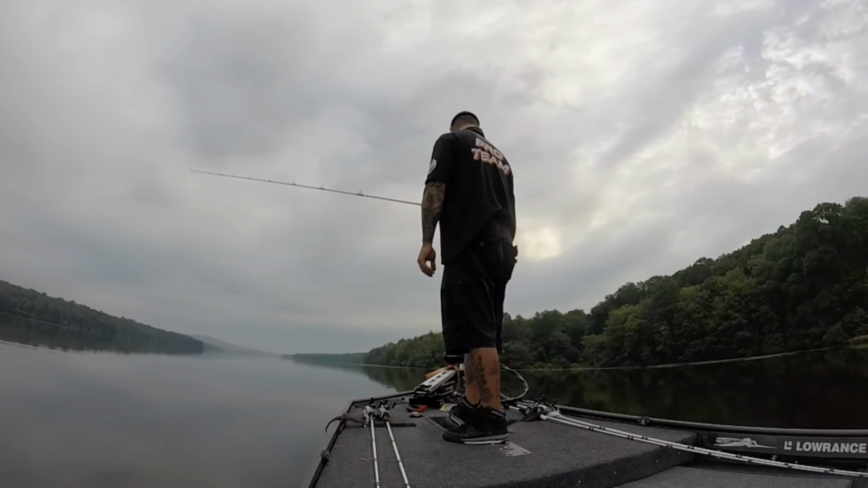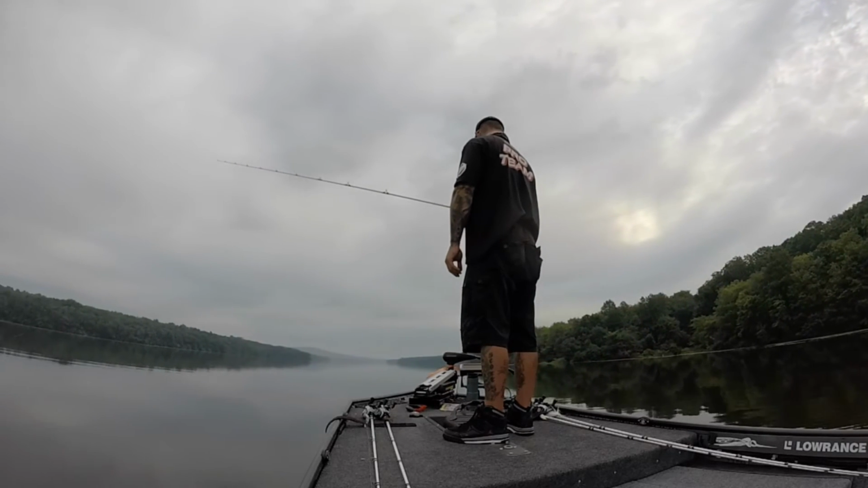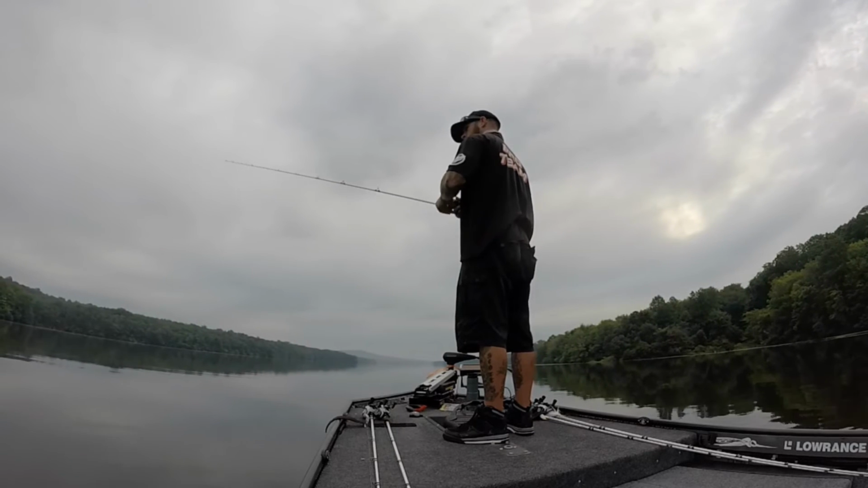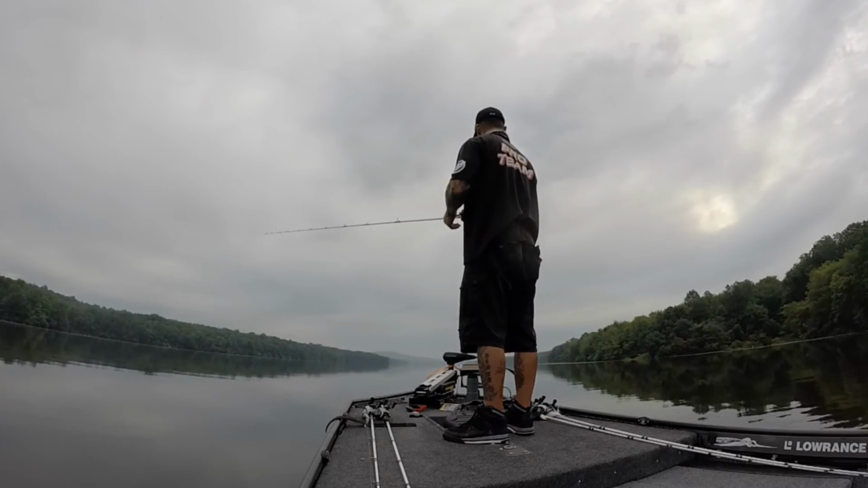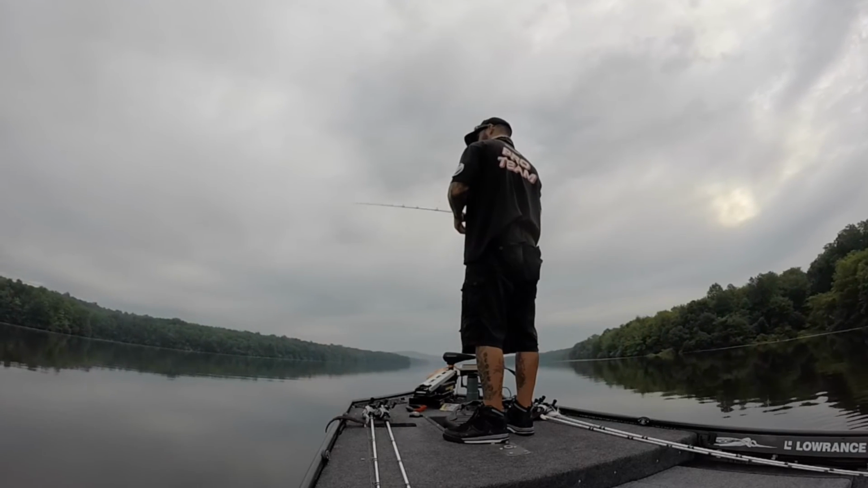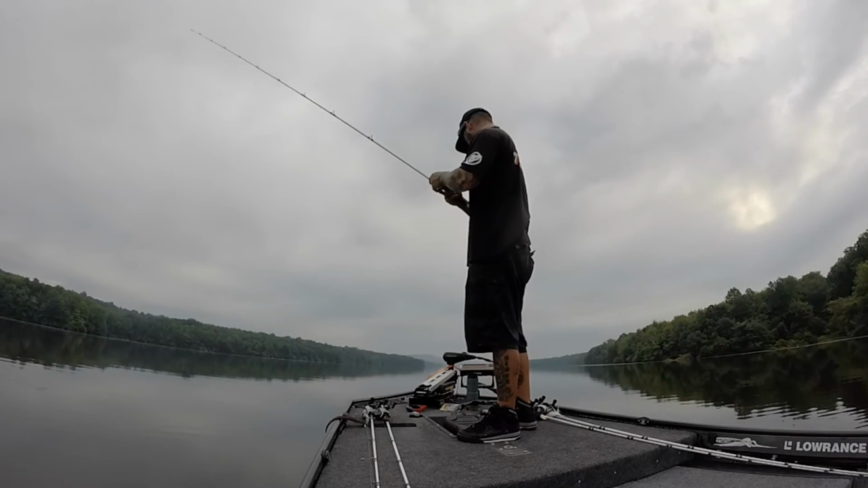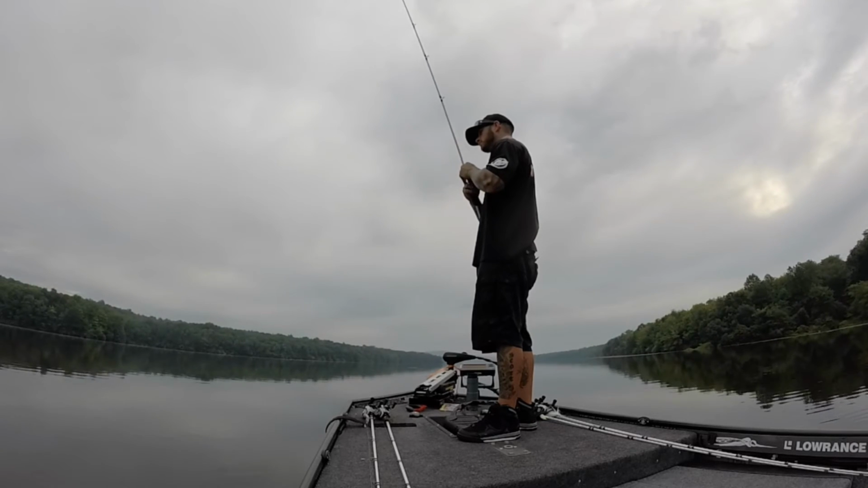This one was on a flat on the opposite side of the channel, so I followed it around to the opposite side on the flat, and then this one was actually on wood. I came across a piece of wood that was only about 5 foot long, and so I just stopped to fish it, and there happened to be one on it. So you'll never know unless you see it, stop and fish it, and then you catch them.